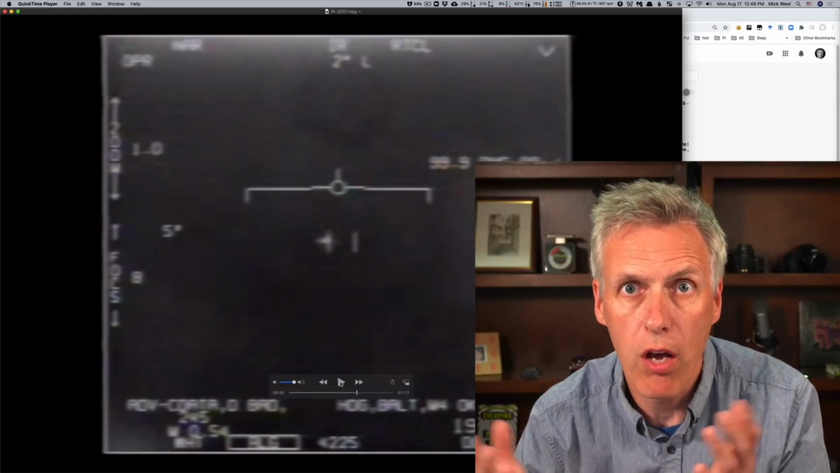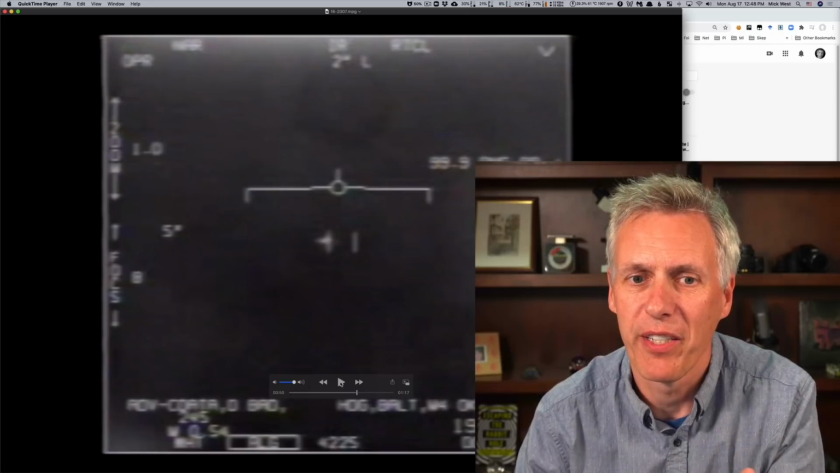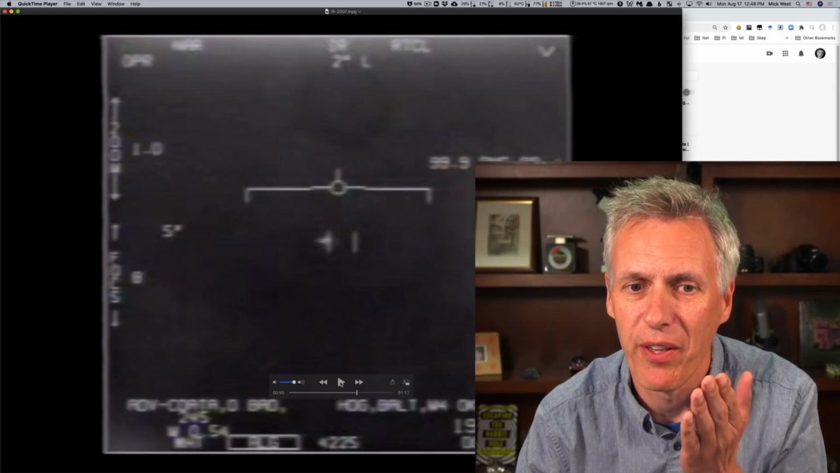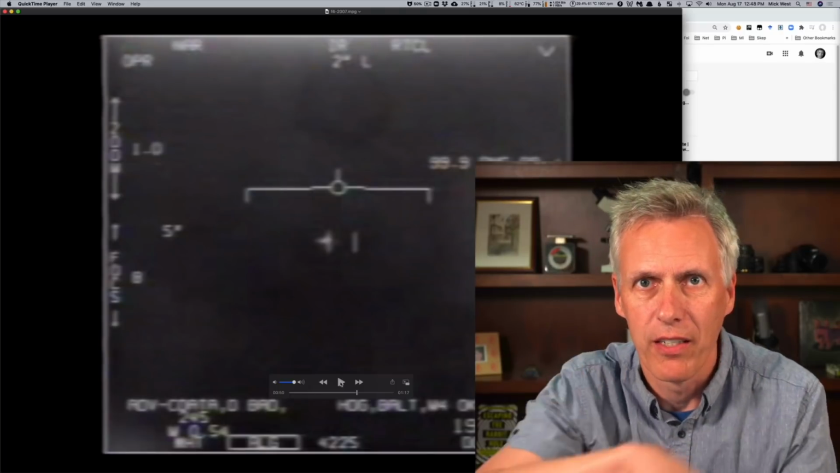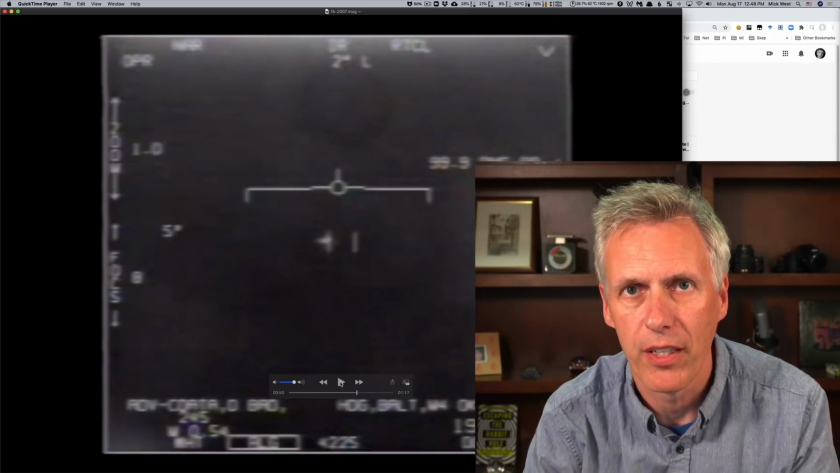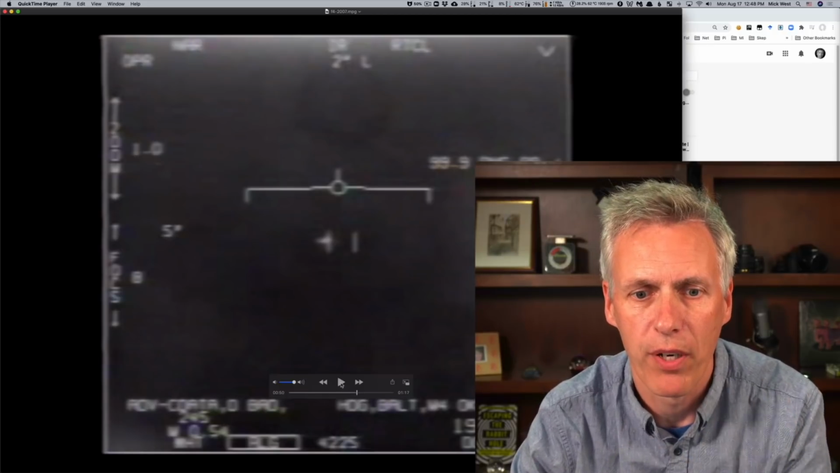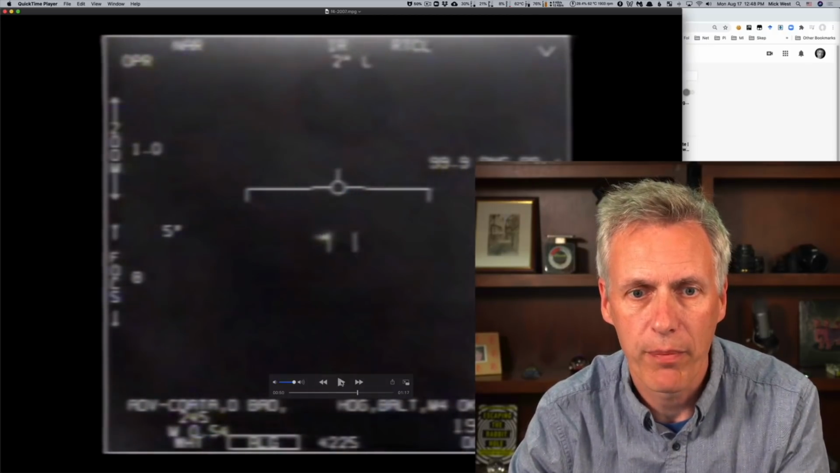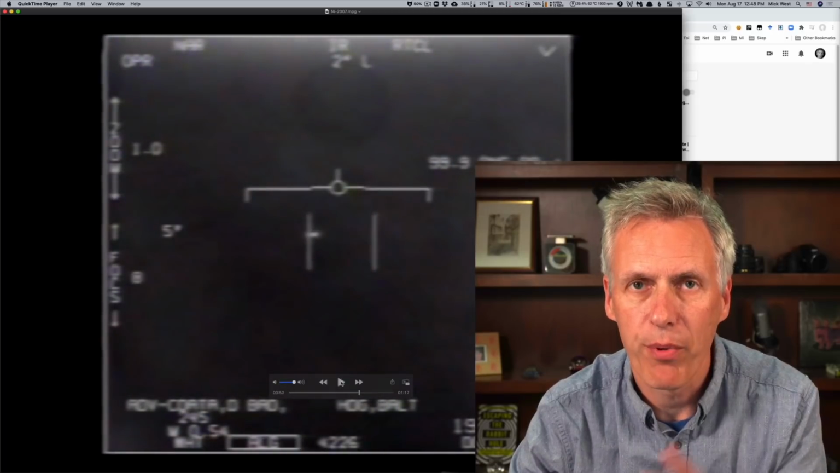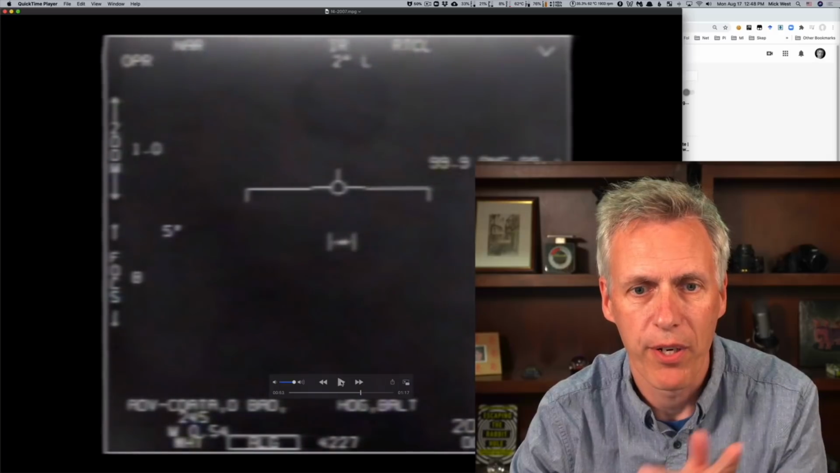So now it's lost lock, but it's not lost lock because of any sudden movement of the target. The target didn't swing around in a circle. You can see the entire sky swings around. You can see it's just a movement of the camera. It's lost lock because of the camera. And then what happens? The bars widen, and it reacquires lock.